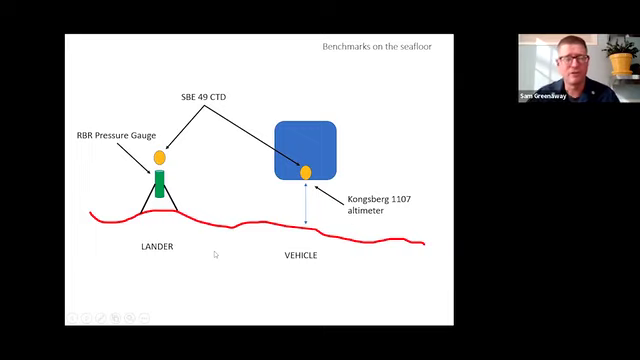So this is a cartoon of how we got profiles of the seafloor. For each dive, they dropped landers down in advance of the vehicle, and those were used for navigation on the seabed. They had acoustic ranging modems on them. So typically the vehicle would rendezvous with one lander and then go to where the other lander was, and using that for underwater navigation. Each lander had an RBR pressure gauge on it, as well as the CTD.